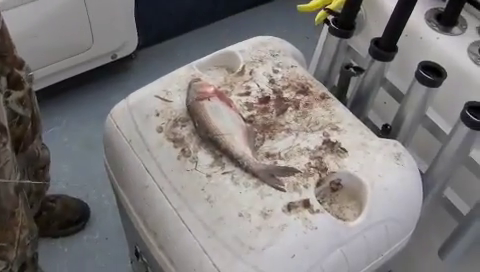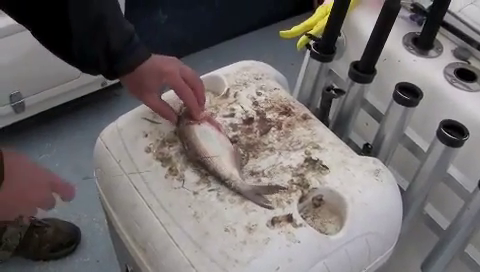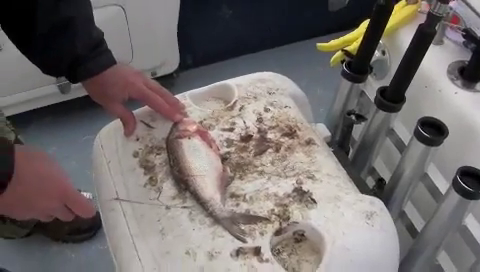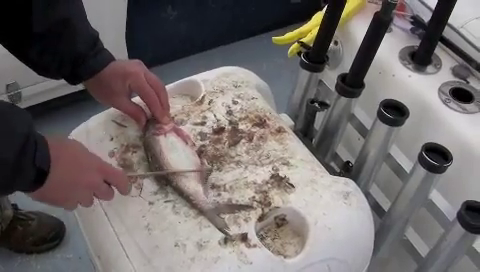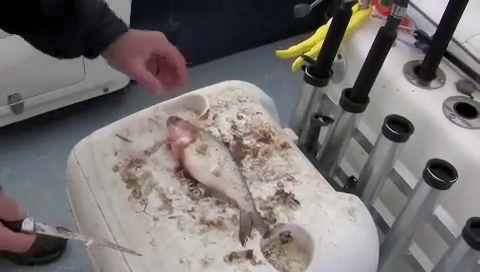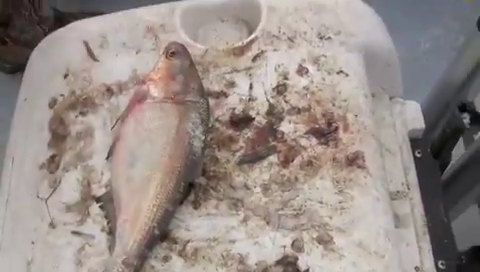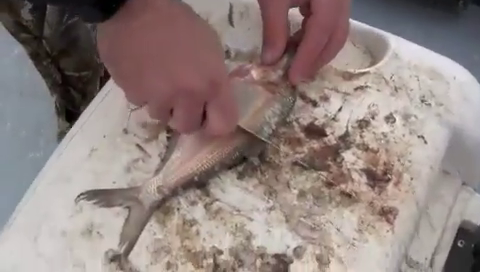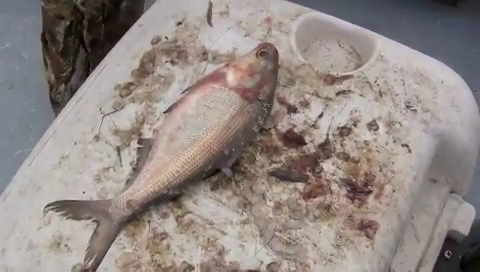And Cody, show us what you're doing here with the shad. Well, we're going to make some cut bait. We got about an 8-inch gizzard shad here, and we're going to scale both sides of the shad here. So you're just taking your knife and running it backwards on the shad, right? Yeah. Okay. Up against the scales.